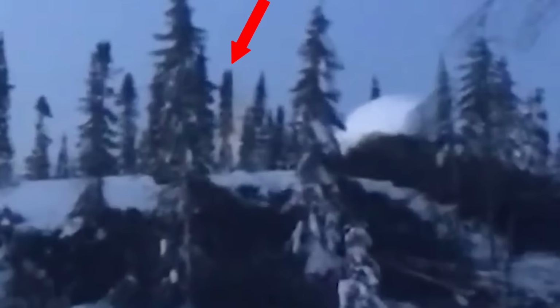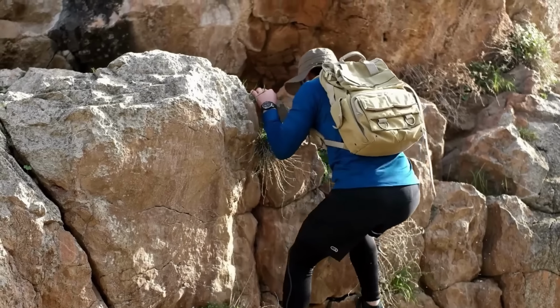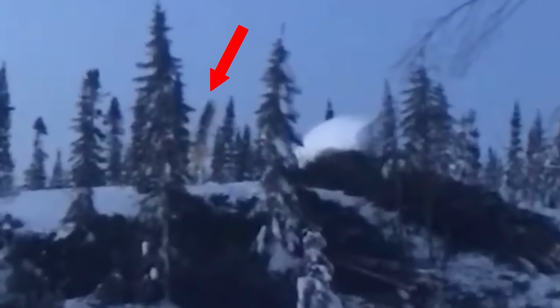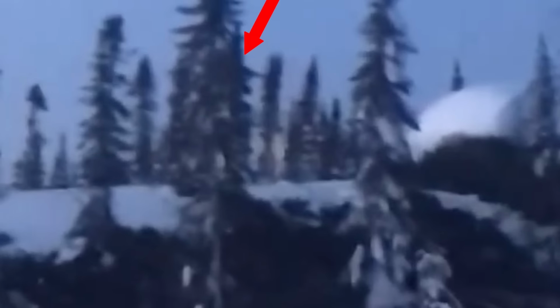This video, originating from Russia, showcases the sheer force of nature in action. Recorded by a mountain climber, the footage captures a distant mountain peak adorned with trees. What's particularly intriguing is that one of the trees starts moving in an unusual and unsettling manner, as if someone with immense strength is holding and swaying it on the peak.